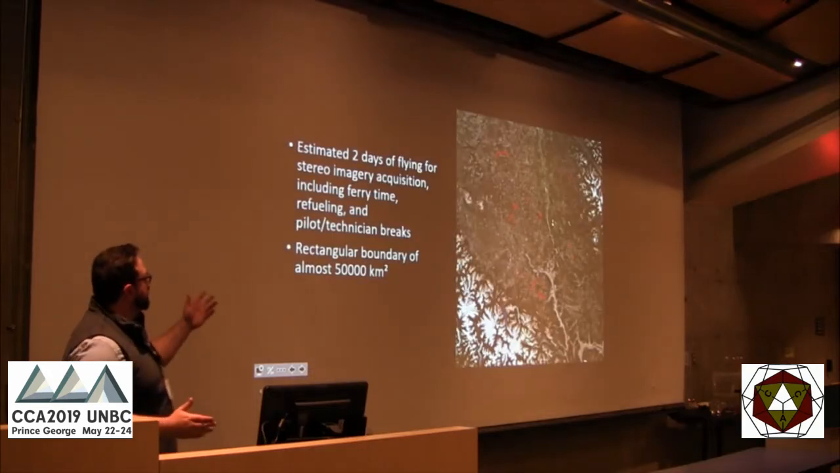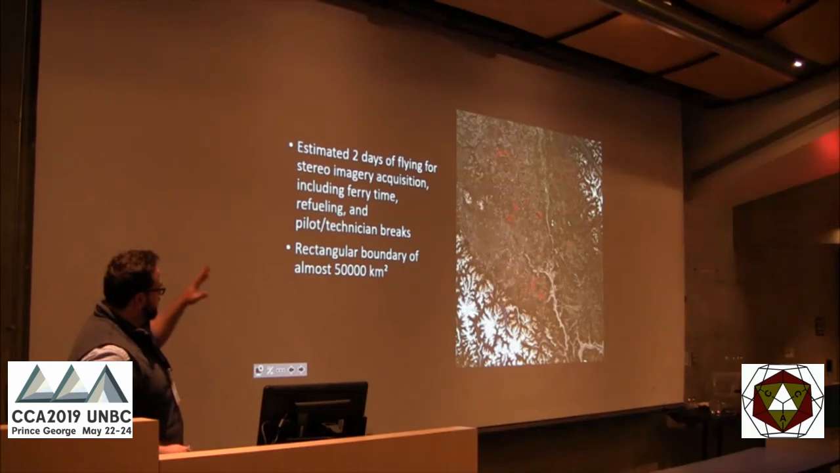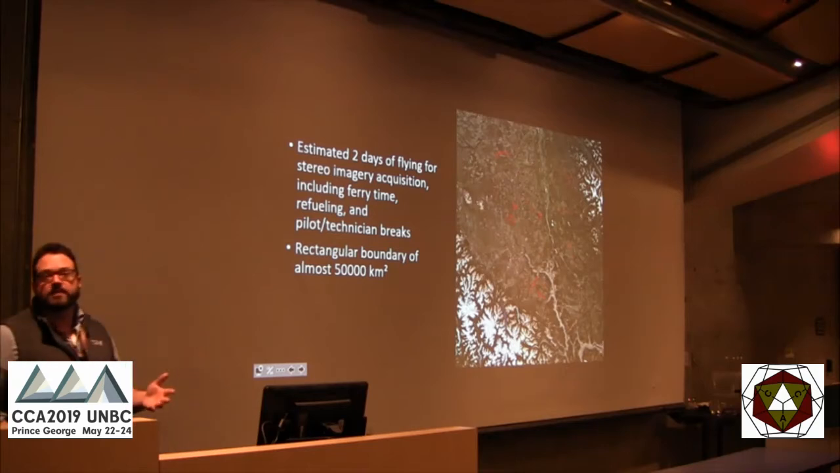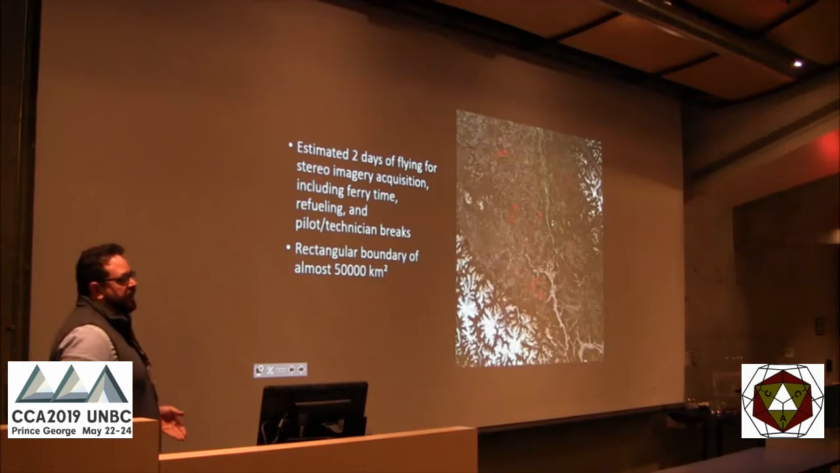So this is another project that we looked at within the Williams Lake TSA, where we estimated that these blocks here we could do within about 2 days of flying. So it's about 80 to 100 blocks with optimal conditions. Pricing that out, that might be $25,000 to $30,000, and when you divide it by each of those, it might end up being, say, $300 to $350 for the acquisition.